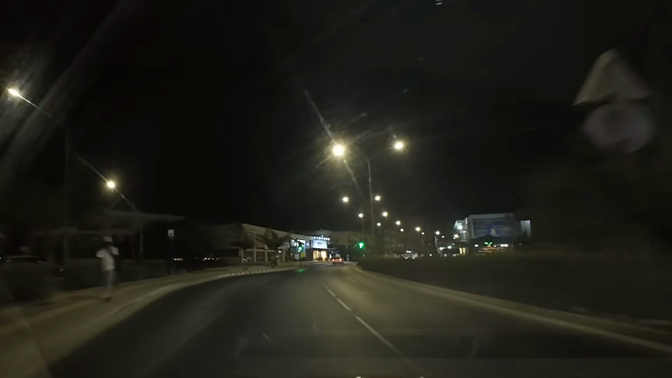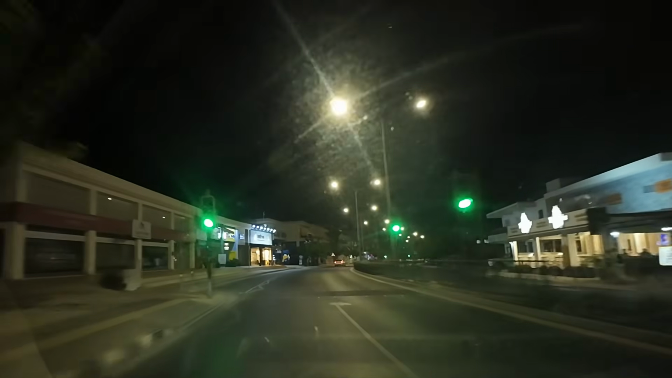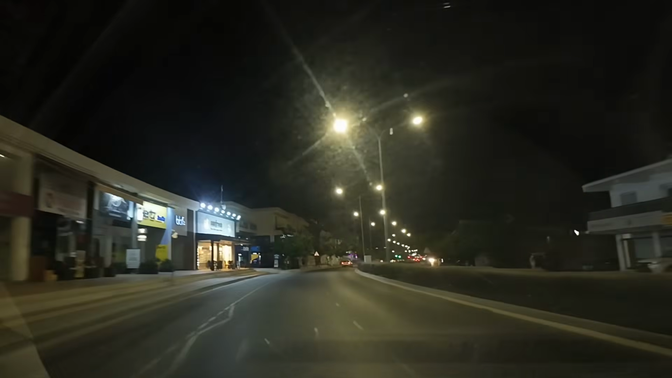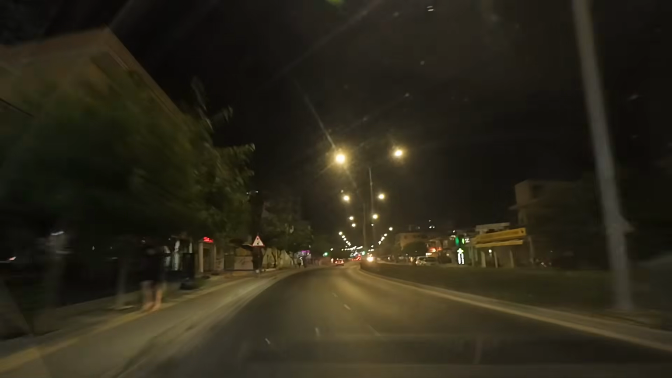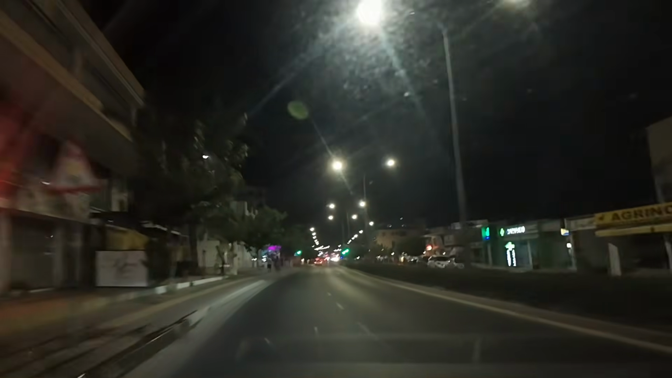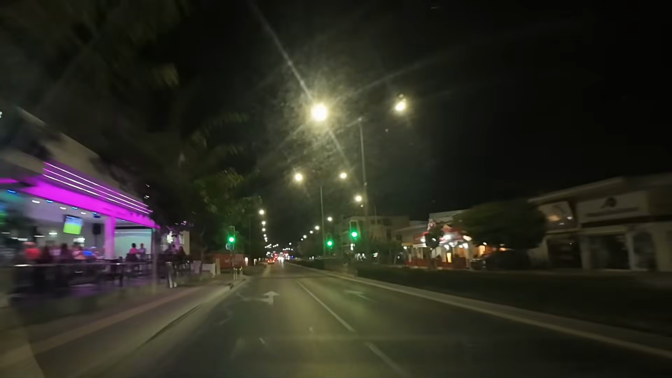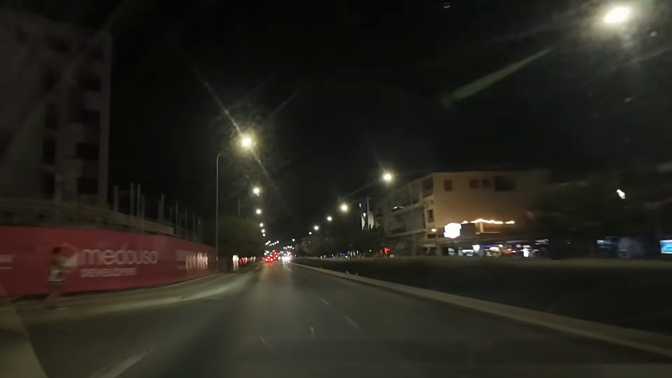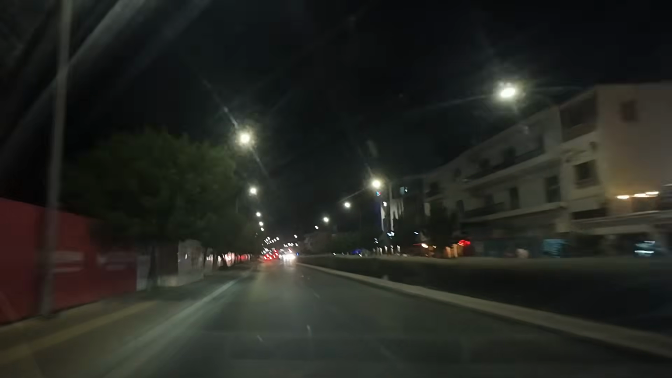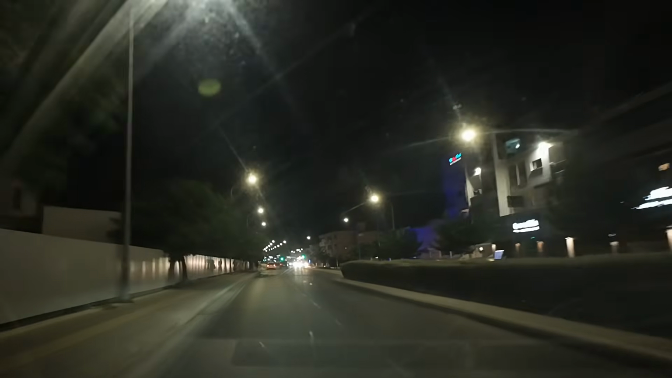So we're going up here, and unlike the guy who decided that he was going to be playing racetracks before he hit the car behind me the other day, I'm not going to be breaking the speed limits. I'm going to be well within them. So we're going up Kings Avenue now. I'm going to open my window, make it a little bit noisier, but it is so warm in this car. Hopefully it doesn't cause too much noise for you there, but yeah, we're going up Kings Avenue.